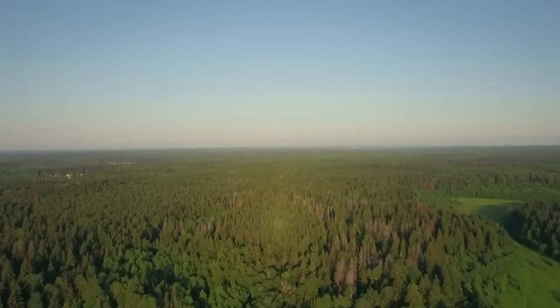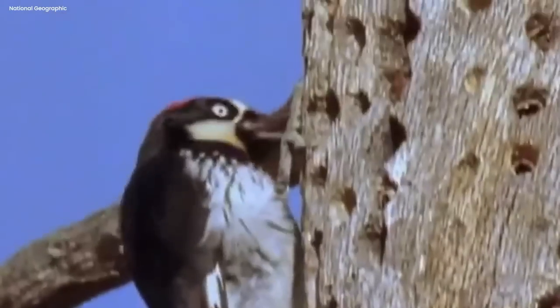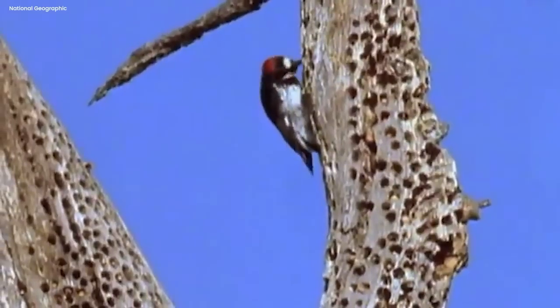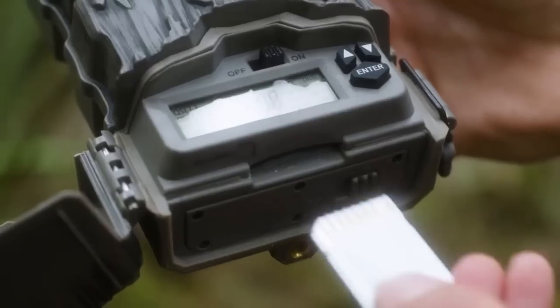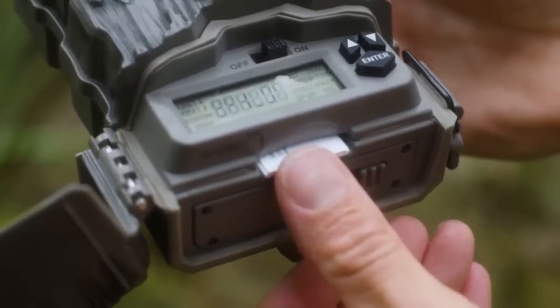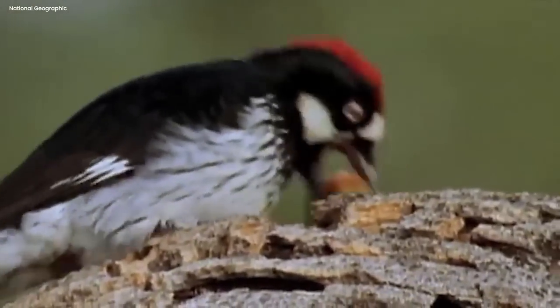Once upon a time, in a big green forest land, a man had a cool idea. He wanted to see those woodpeckers with red heads that go caw-caw-caw on trees. So he got a special camera called a trail cam. This trail cam was like a secret asset. The man set it up in the forest and waited. He hoped to catch the woodpeckers in action.